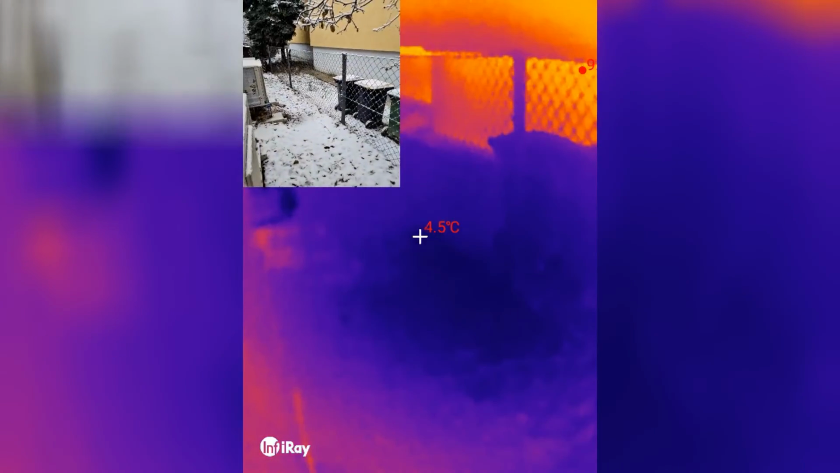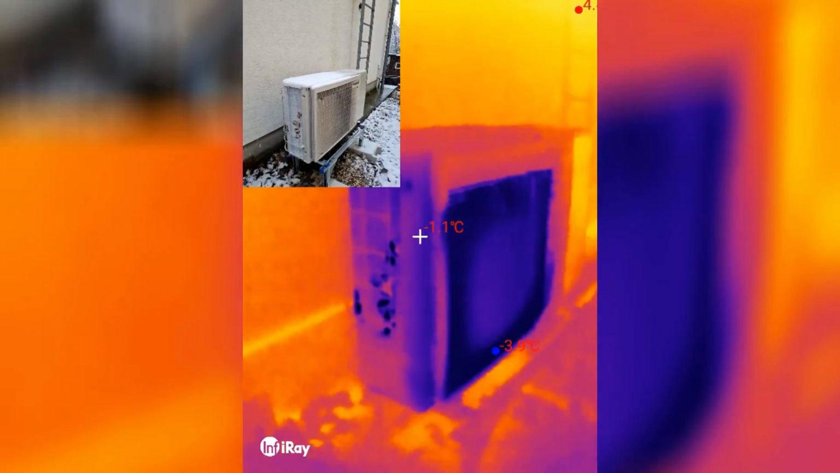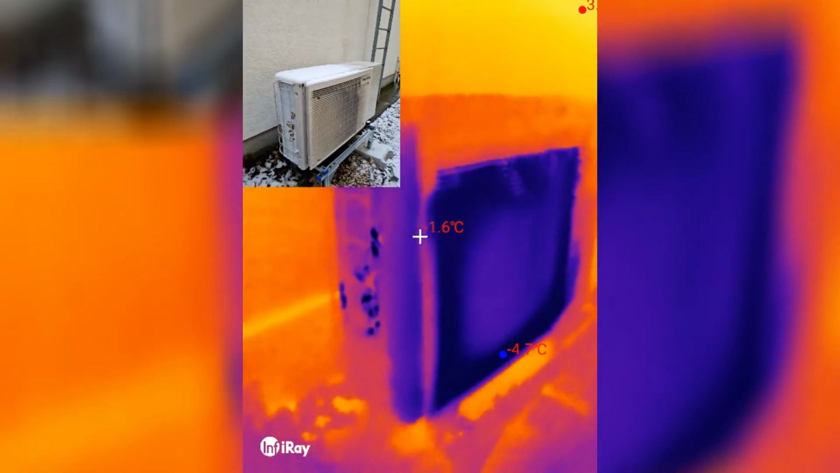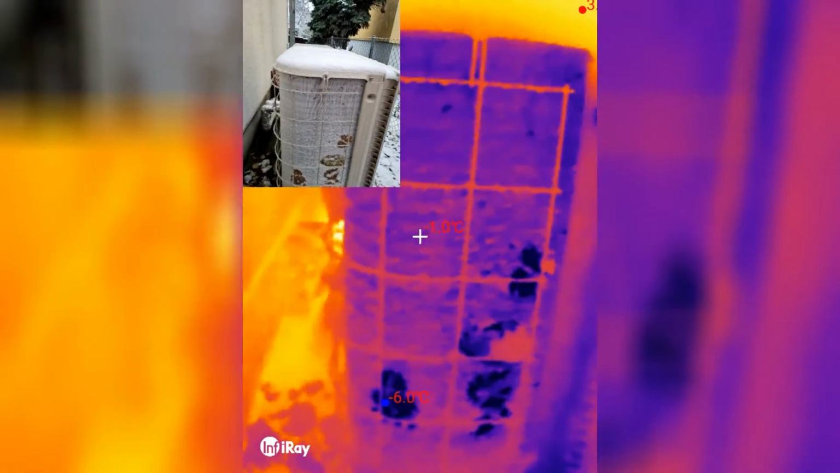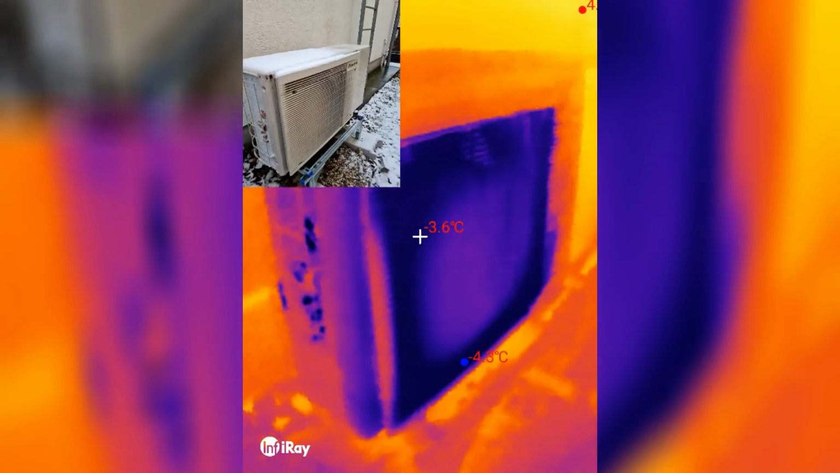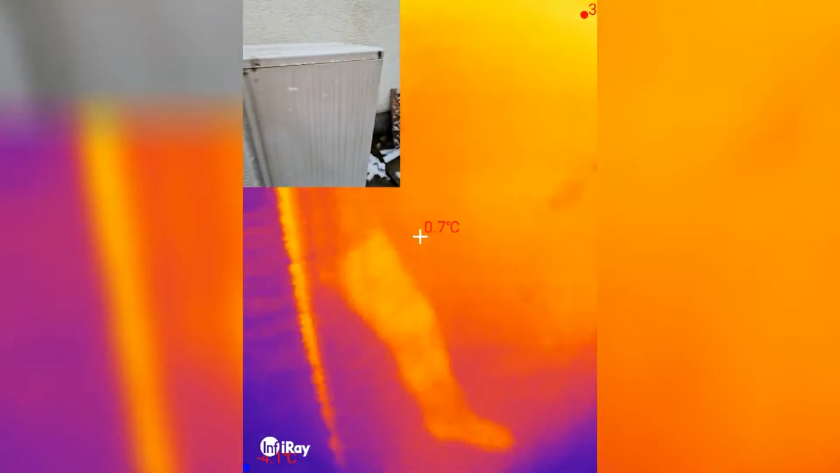Okay, I think this is going to be interesting. So let's see. This is the outside unit of the heat pump. Ooh, oh yeah, -5. The temperature is around 0 degrees. So it's definitely pushing the cold out. And the radiator is cold. I think that's kind of expected. But yeah, it's pushing all the cold air out.